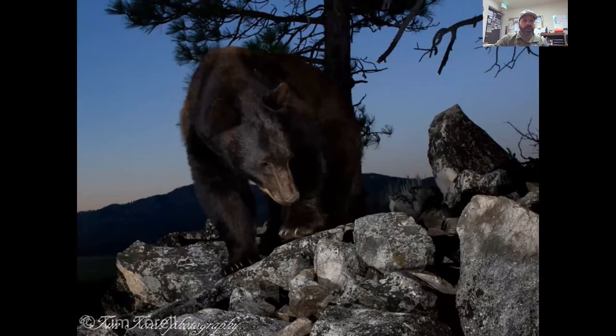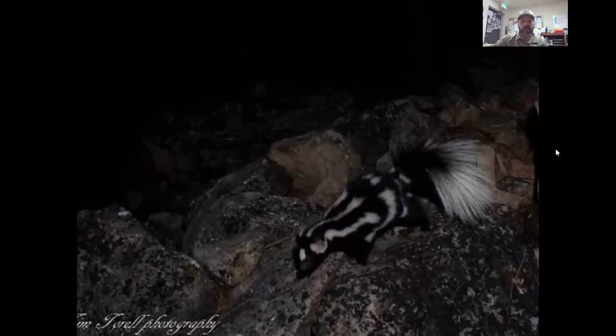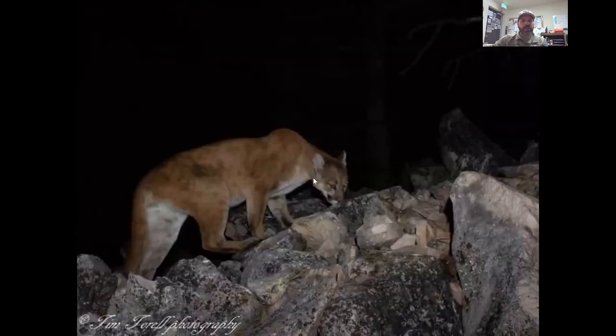This is another black bear up in the hills. Here's our western spotted skunk, smaller than the striped skunk. Mountain lion. So this one does not have a collar, and it has spots still. So we were kind of wondering about this one. We thought maybe it was a juvenile that hadn't lost all of its spots yet. We weren't too sure. So I think Tim was going to check with Endow on that one, but that was kind of a neat capture.